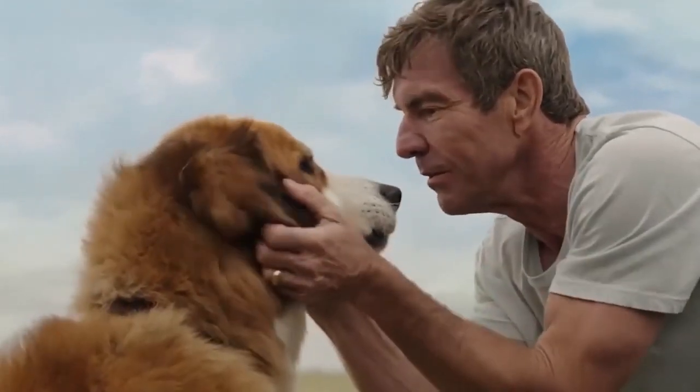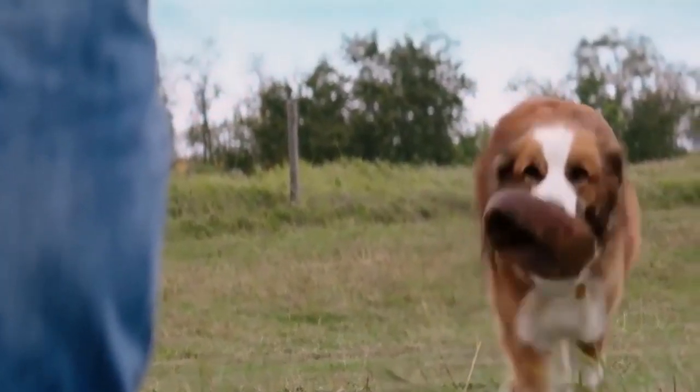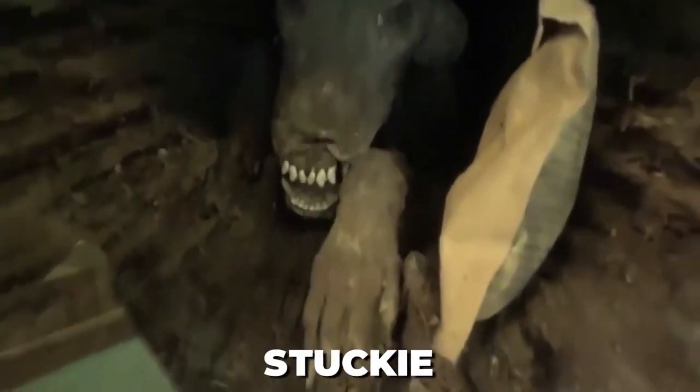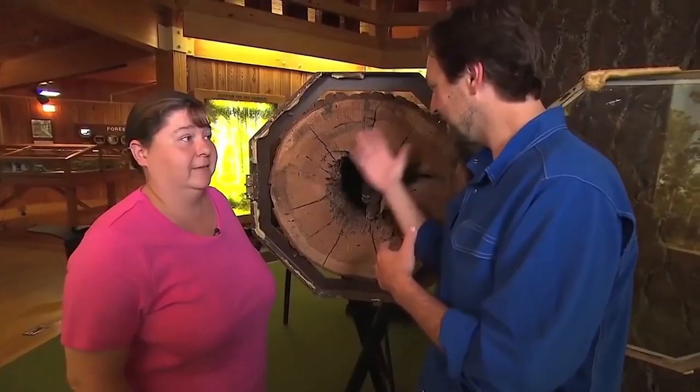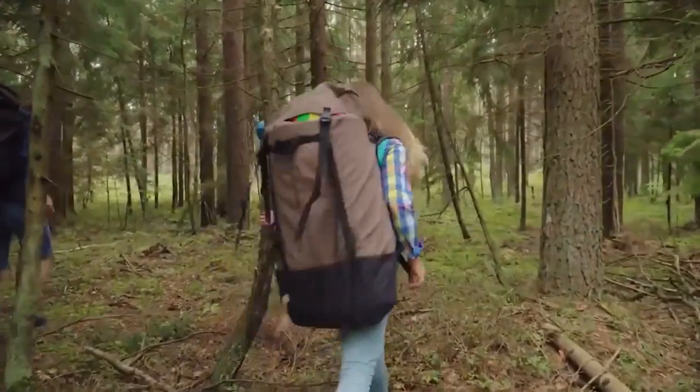We all think of dogs as the cutest pets of all, don't we? Well, you might want to change your mind after seeing Stucky the mummified dog. A logging crew came upon this stunningly preserved dog while doing their usual work in the forest.